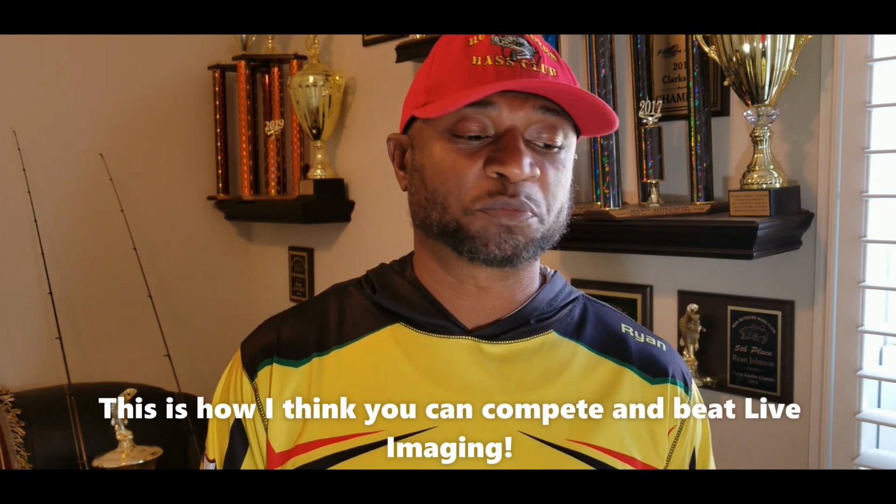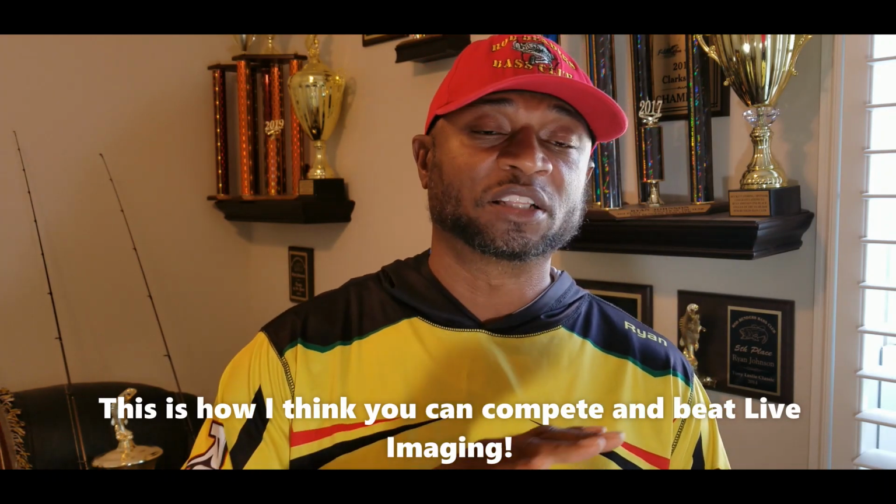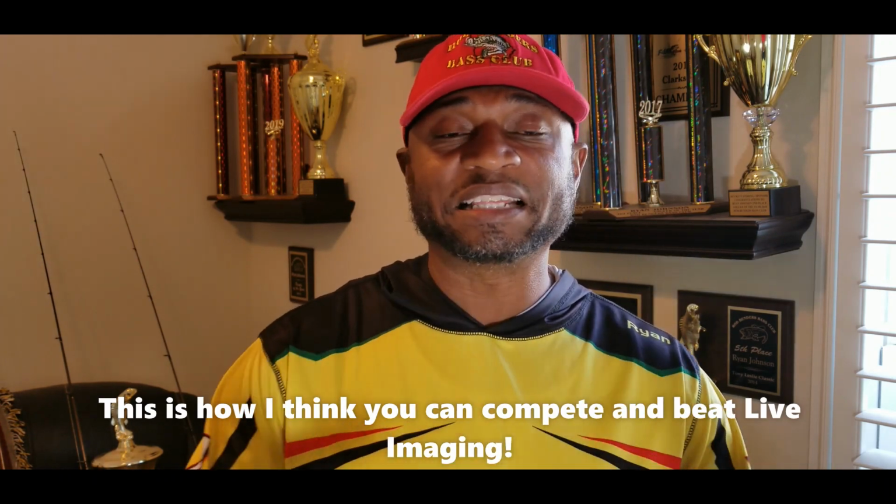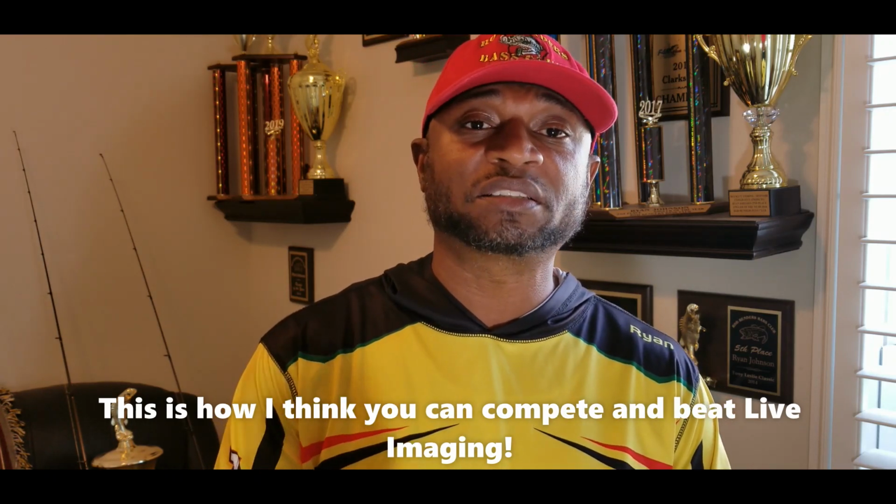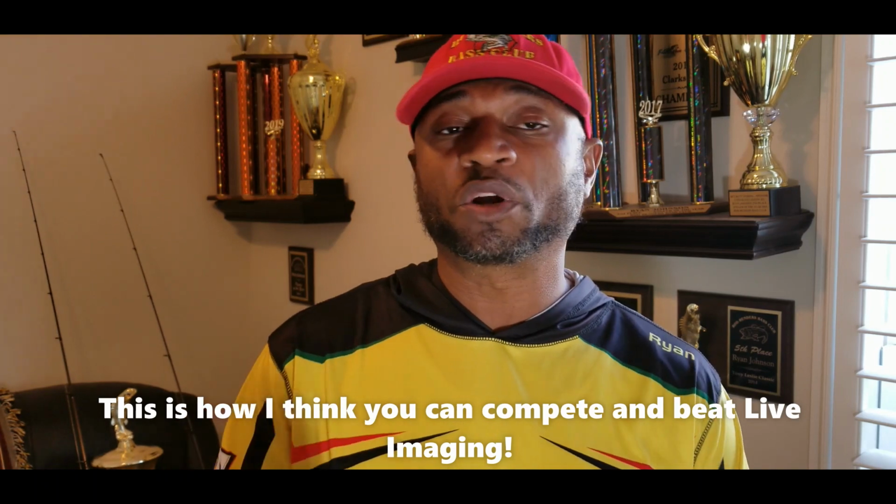So whenever I first pull up on a spot, what I'm doing is looking at that 360, and I can see the structure. I may or may not be able to see fish, but I can definitely see where I need to place each one of those casts. And that allows me to pull up to a spot, cast a few times, and what I'm searching for are the aggressive fish within that structure.